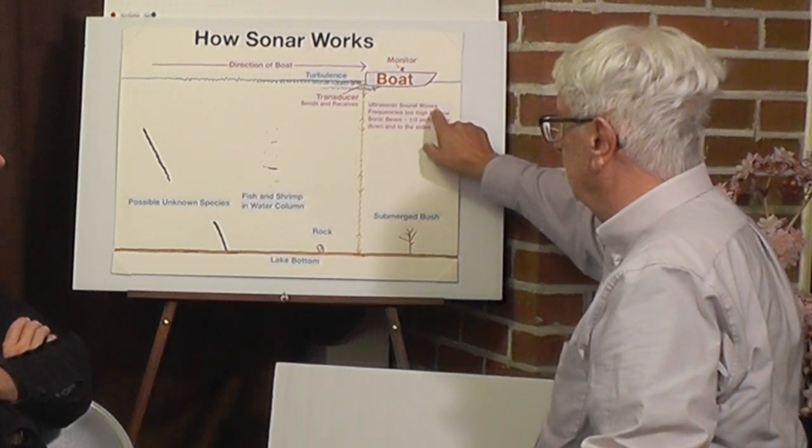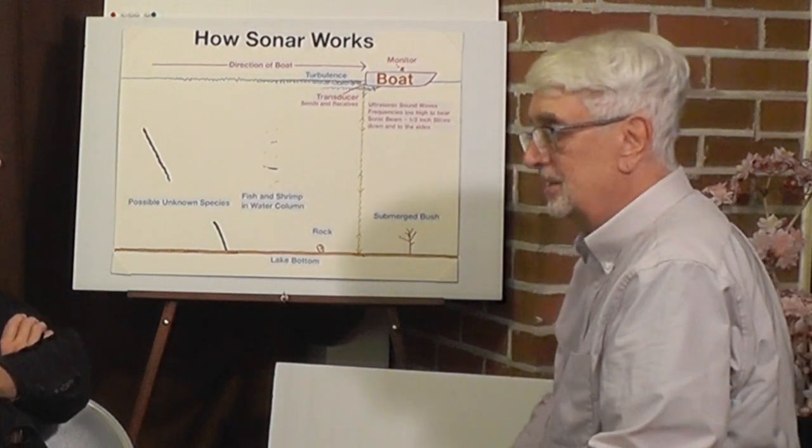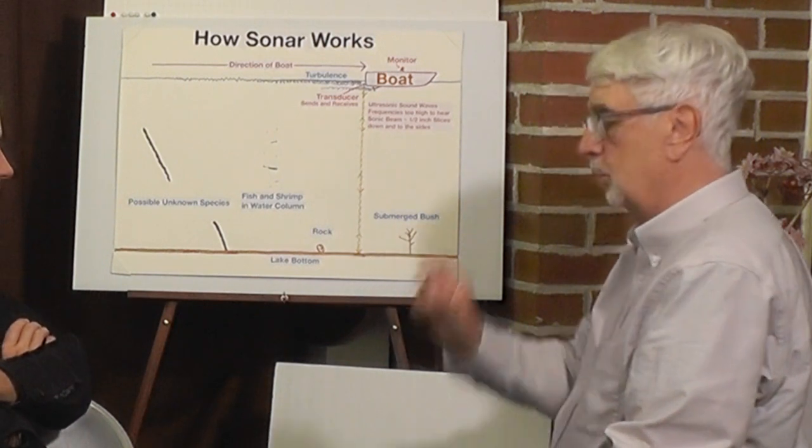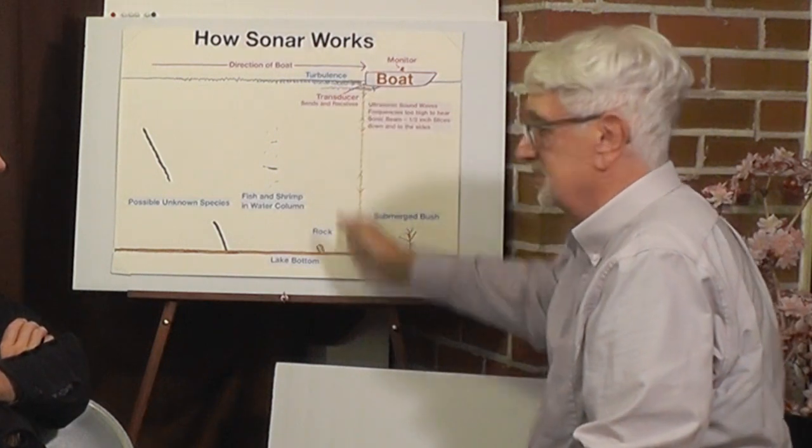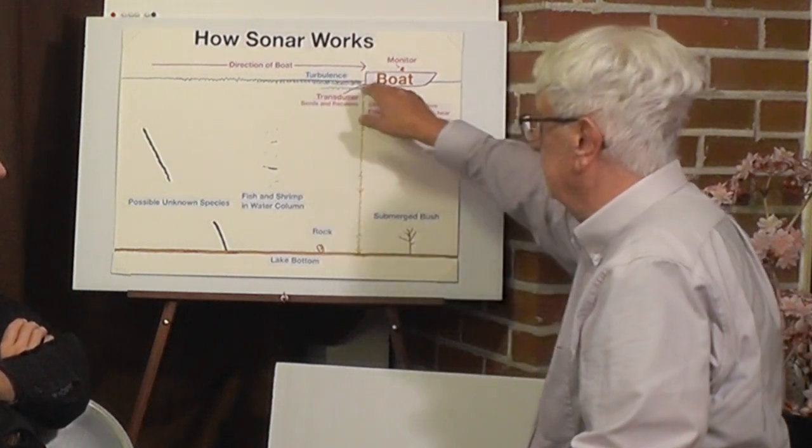It's ultrasonic sound. Its frequency is too high to hear. It's about a half inch wide, and it's a slice. And this thing makes slices at a very rapid rate as the boat moves. So the slower the boat moves, the more definition you get. It sends a beam of sound down, the beam bounces back, and it can make pictures out of that. Radar uses radio waves, sonar uses sound waves. So you guys have your 10-foot boat, you've got everything set up, and off you go onto the lake. What happened next?